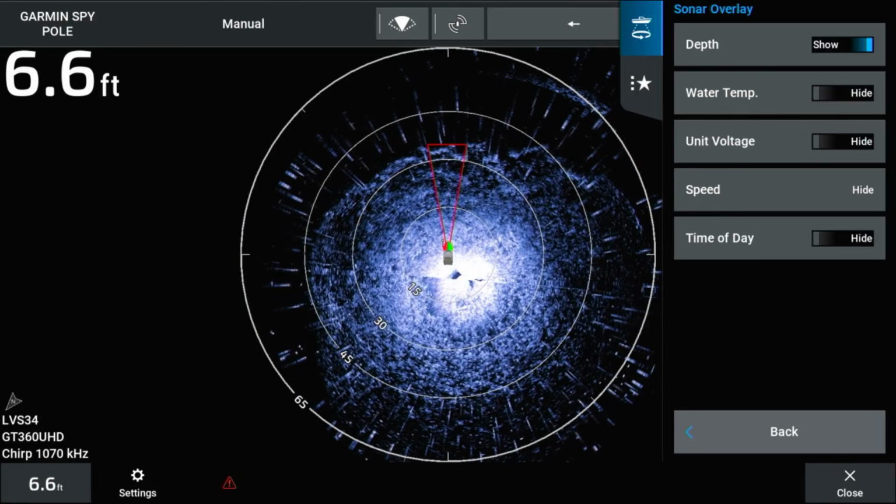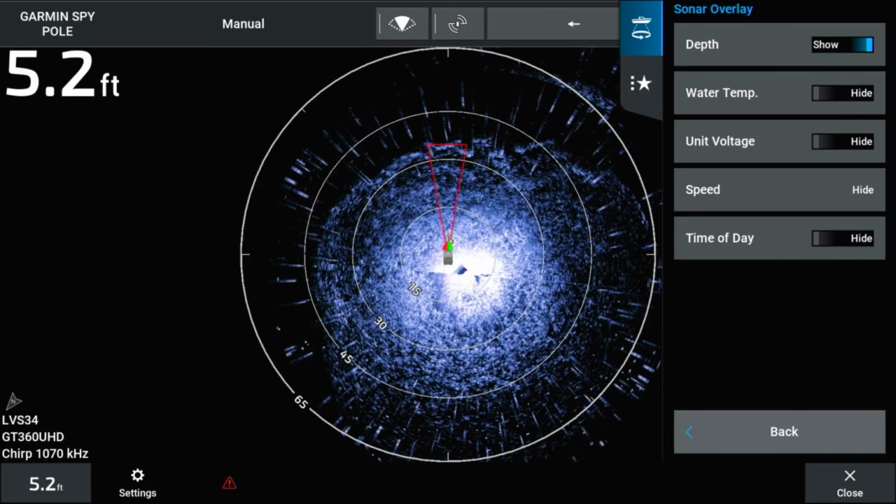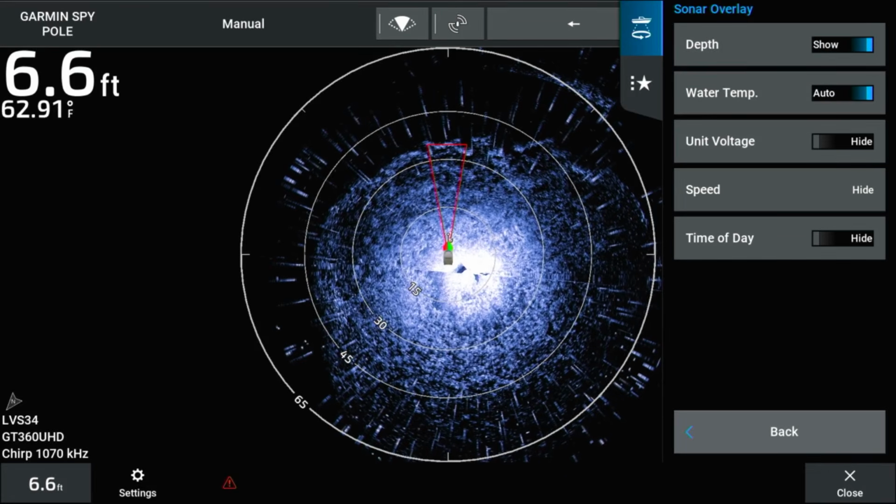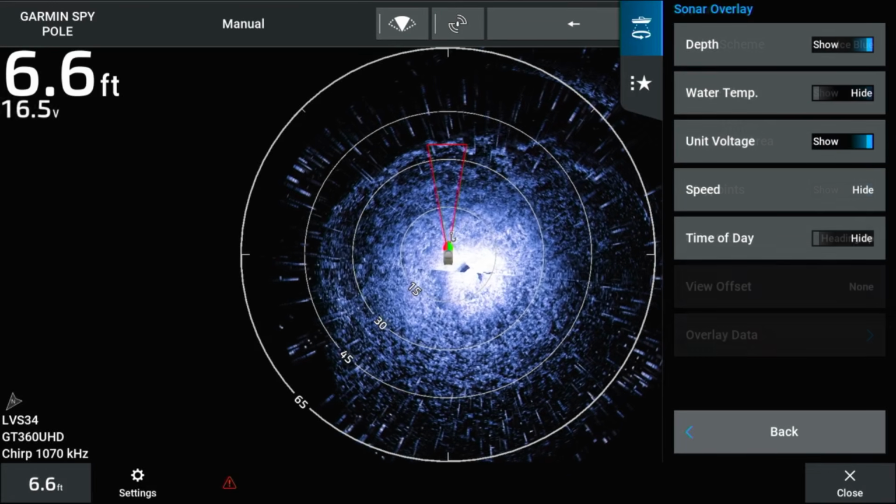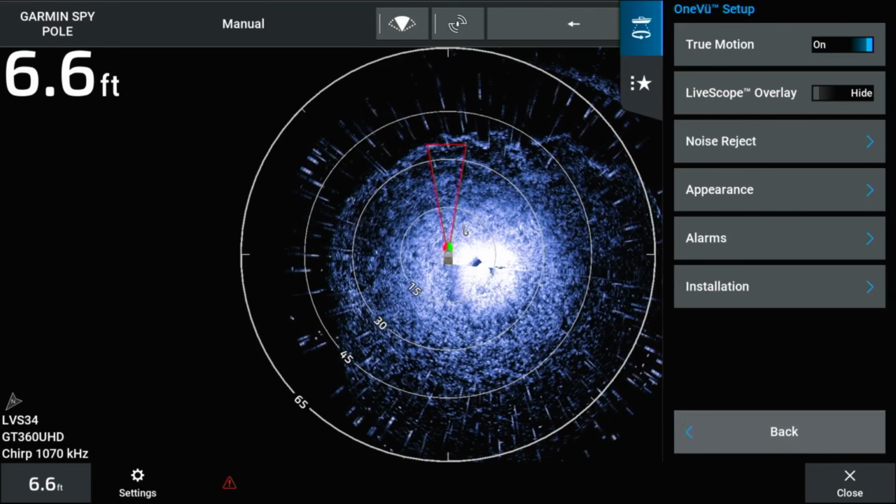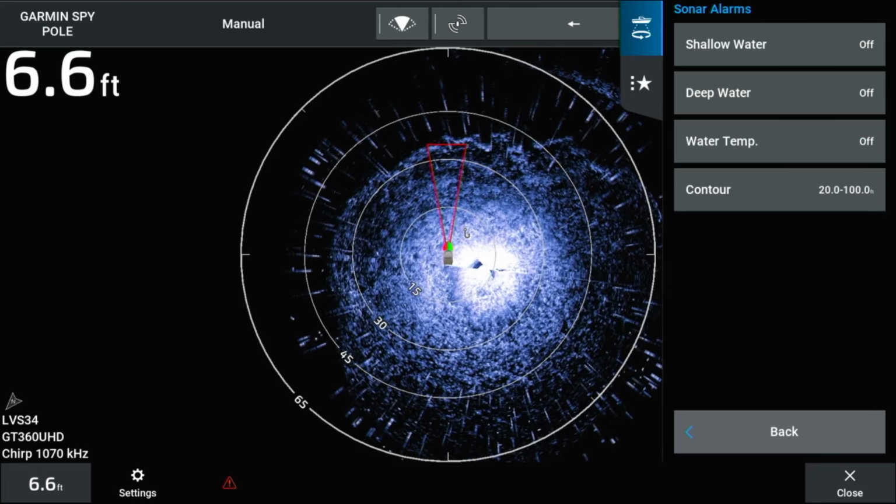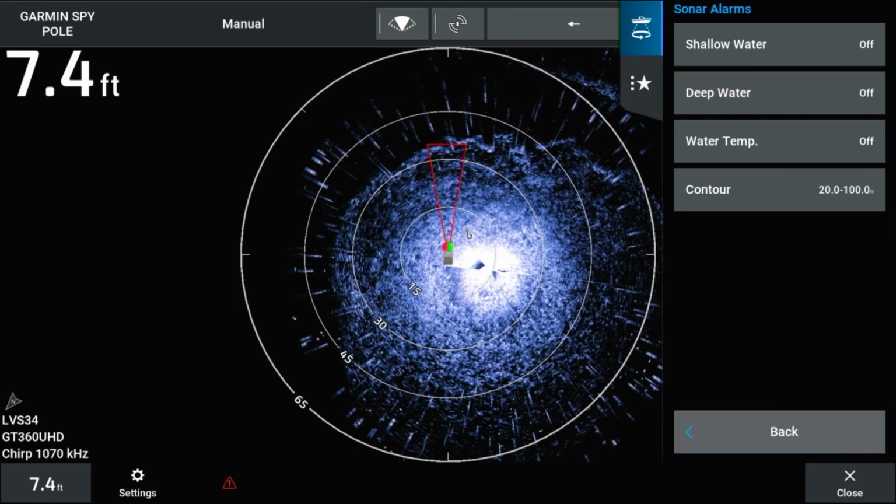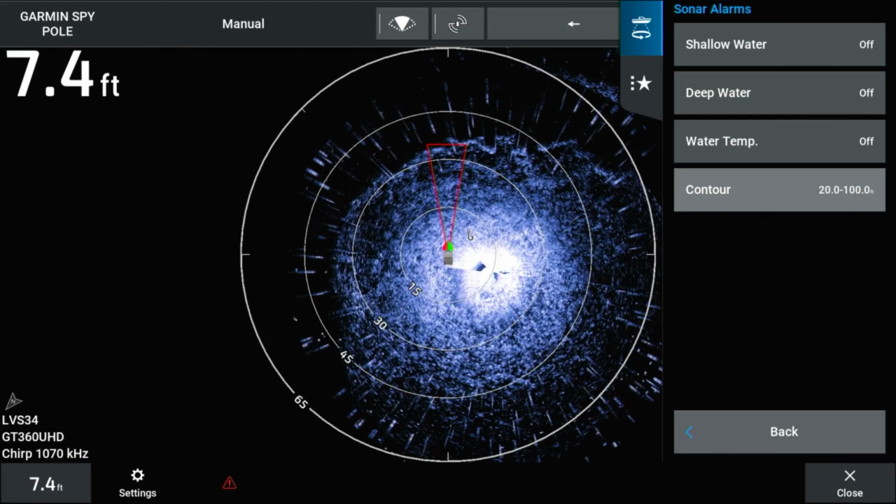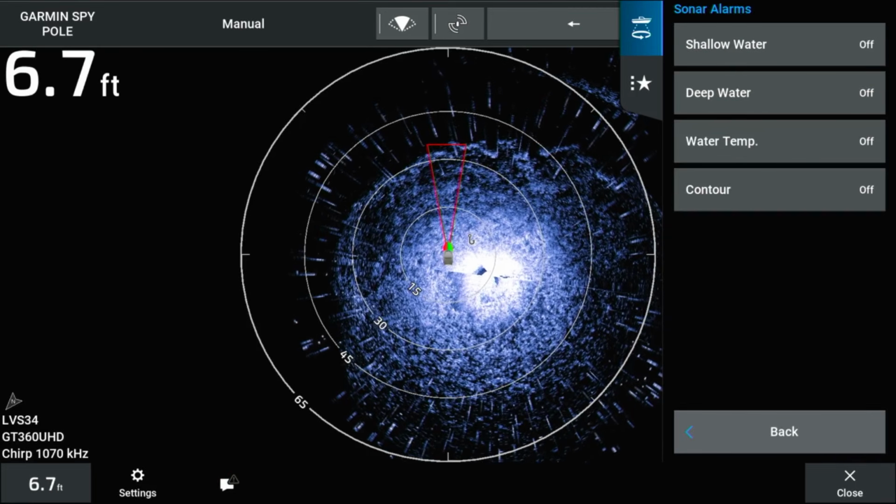Overlay data is the data showing in the top left of your OneVu sonar image. These can be toggled on or off to your preference. Navigate back to the OneVu sonar setup again. There are alarm options for shallow water, deep water, water temp, and contours. These options may be turned on from this menu and are based on your preferences during the first set of the chart plotter.